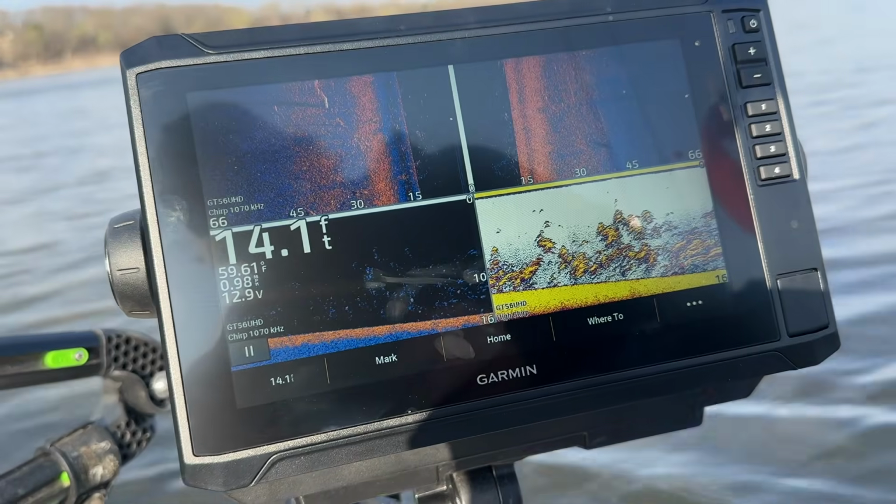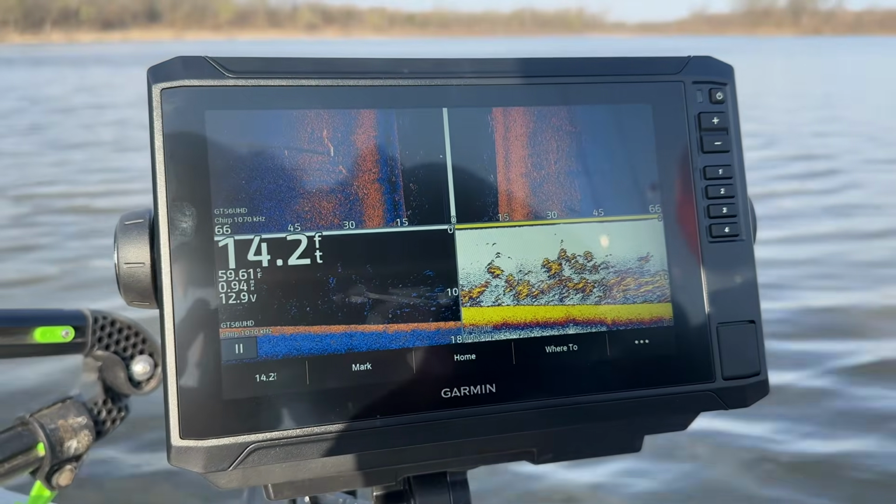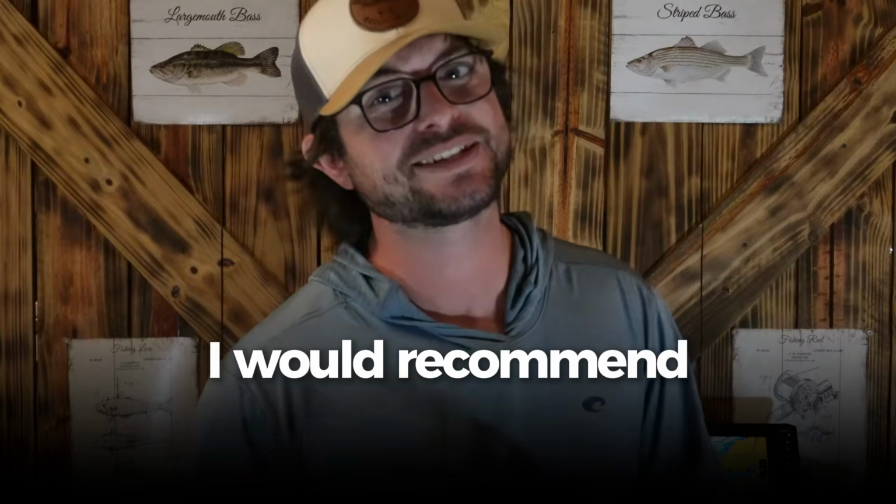I'm just too lazy to rig up that battery. However, when I was running traditional clear view and side view all together, it was crystal clear. So if you're not gonna be running live scope, then I wouldn't worry about it at all. And if you are gonna run live scope, I would recommend getting another battery.